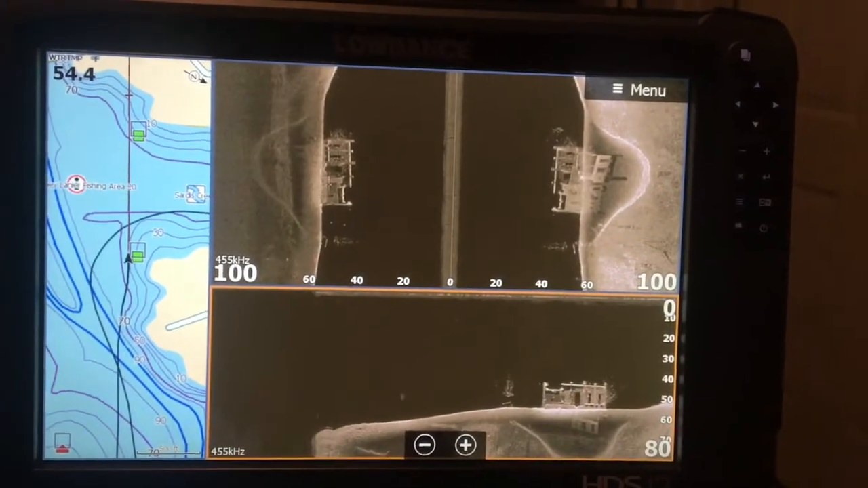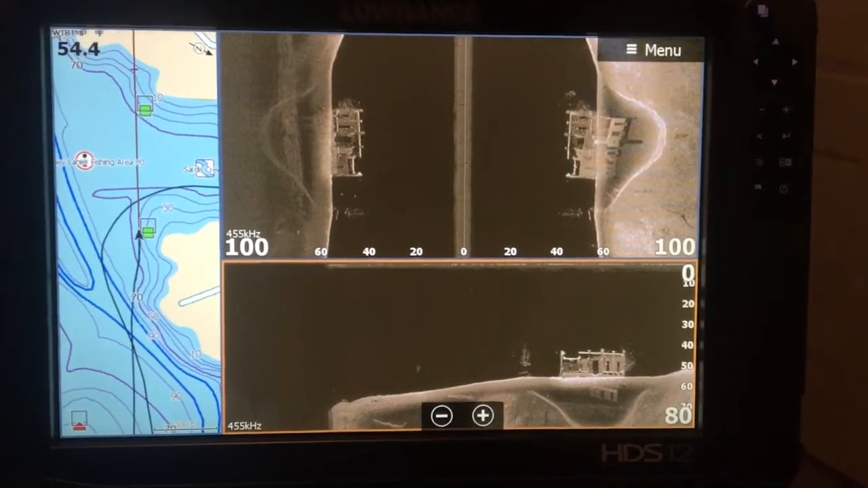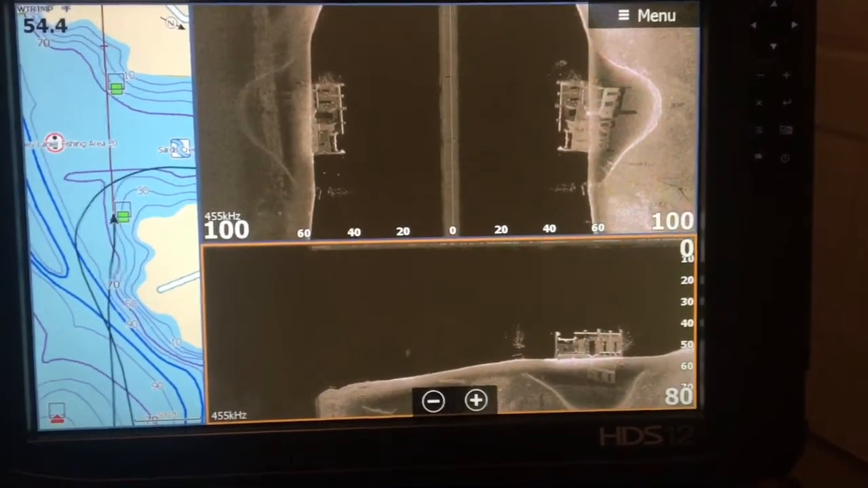Guys, this is the prime time of this video right here. This is the coolest image I'll probably ever find on Lake Lanier. This is an old house.